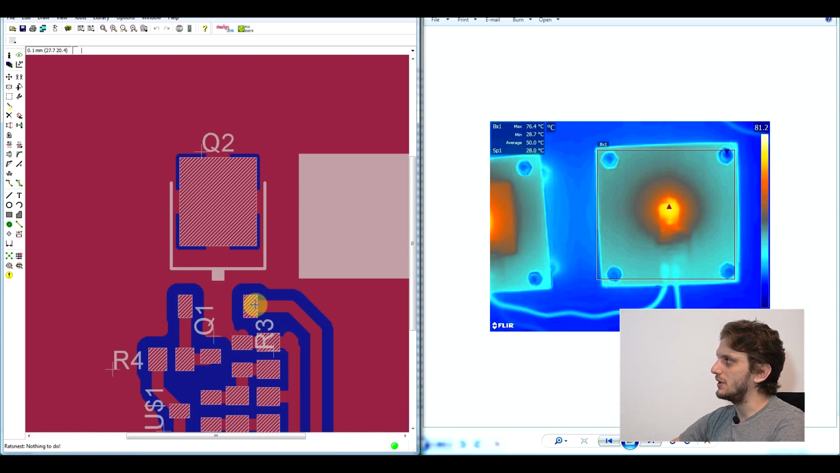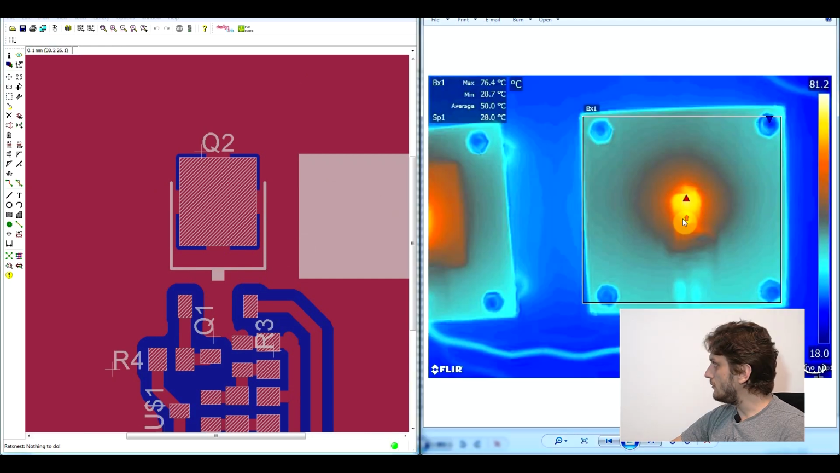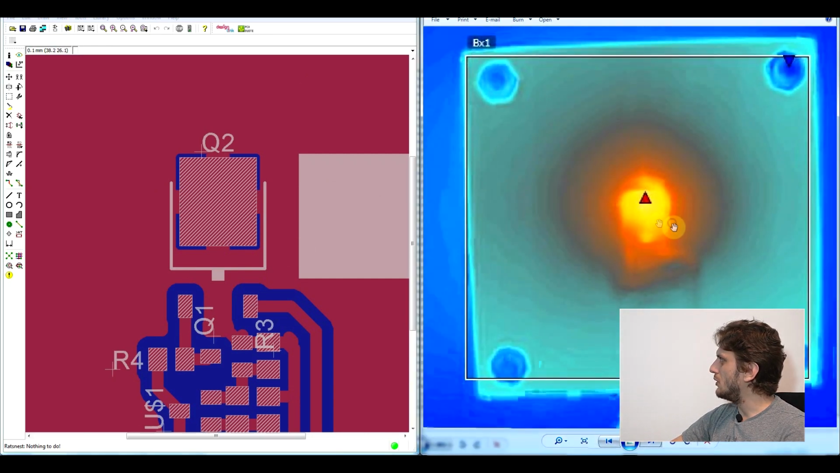So as we've seen in the very first picture, if you only rely on the substrate, so the FR4 substrate, then heat won't really dissipate that well. By doing this, you basically cut off the path through which heat can go into the larger copper area. And that's one of the things that we can almost barely make out from this picture.